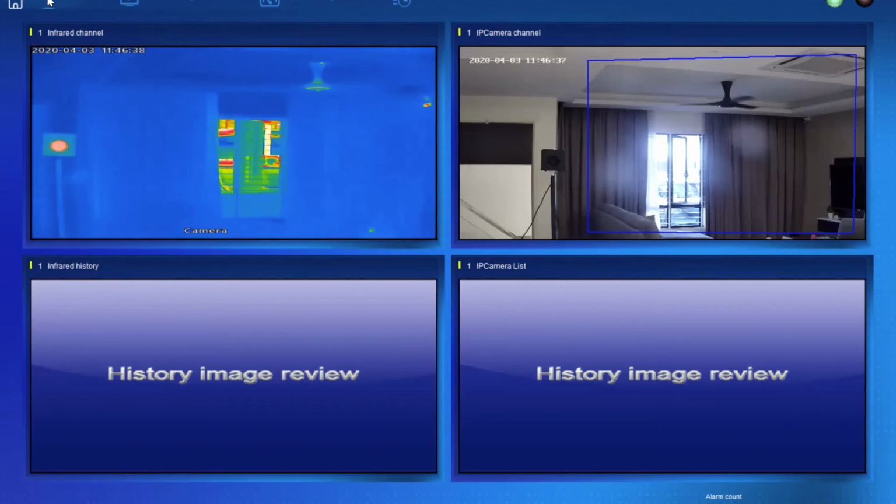Just a little bit of hints: nowadays in the markets, there are a lot of people trying to sell thermal cameras. But most customers don't understand that most thermal cameras, even from prominent brands like Fluke or FLIR, are for industrial use. They are meant to scan gas pipelines, power grids, electricity, water pipes, and so on, but not the human body.